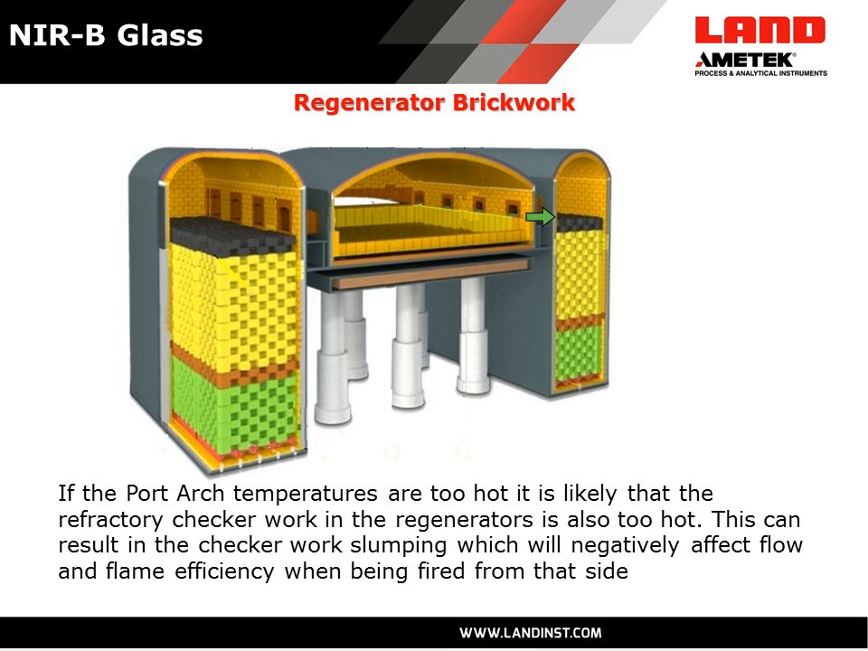The other thing, too, is that if you're getting damage to ports by going over temperature, you may also be getting damage in the regenerative brickwork. And this can result in slumping. So in slumping, you will lose the efficiency of flow through there, and your flames will not propagate as far.